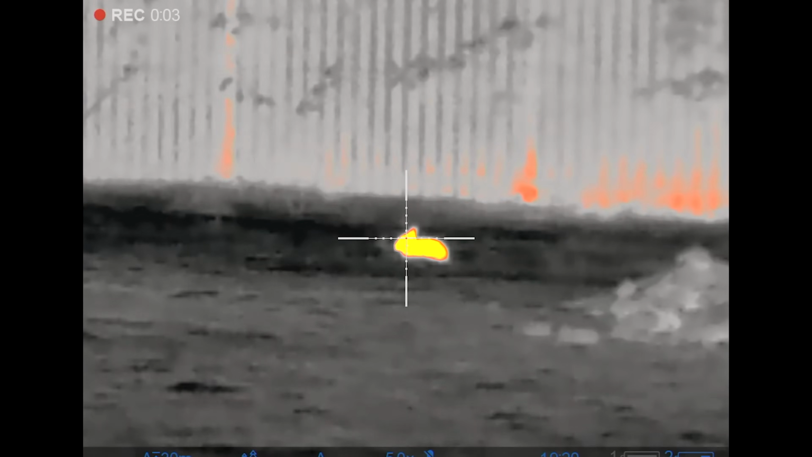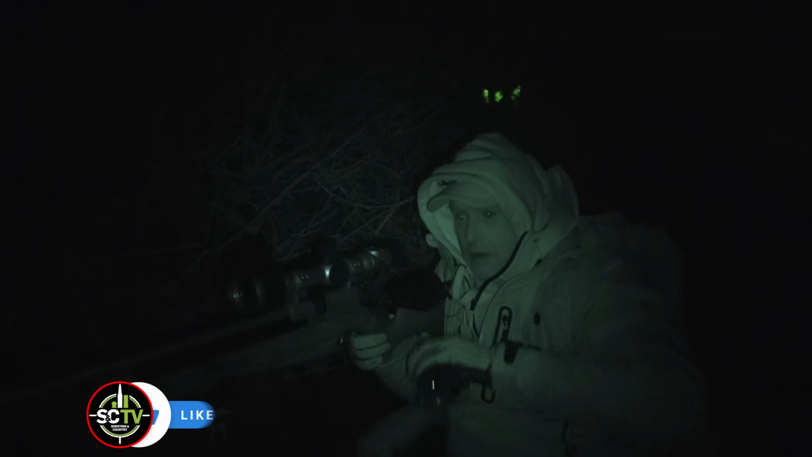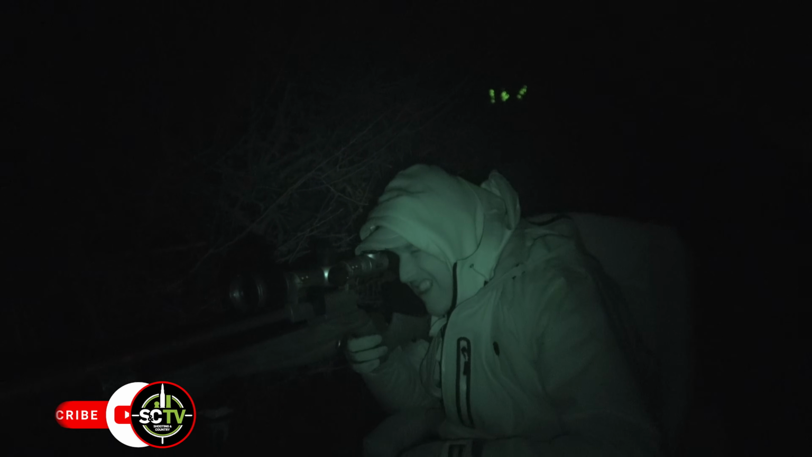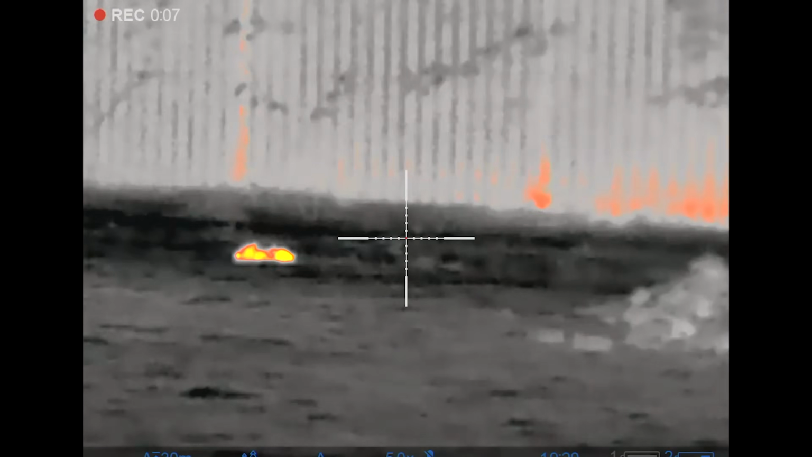There's one in the mound. There's one just waiting just behind the fence line there. I think he's probably going to come out, so I'm going to switch over to the main scope. That's one. That's a good clean kill.